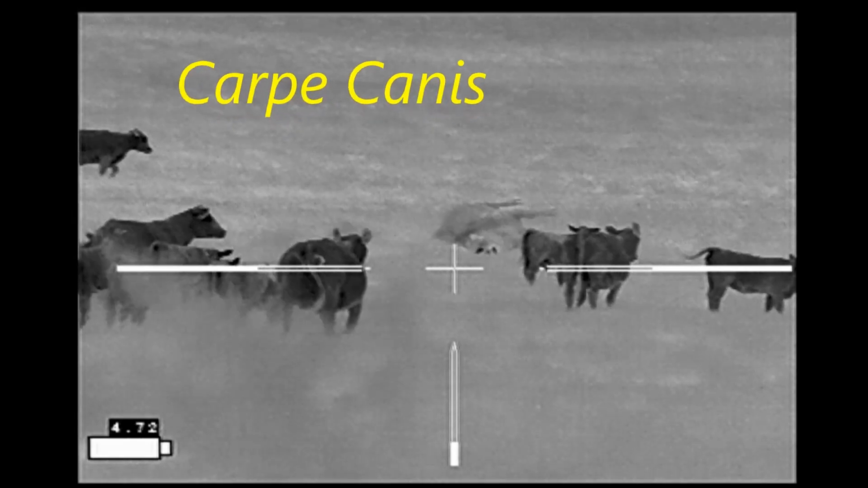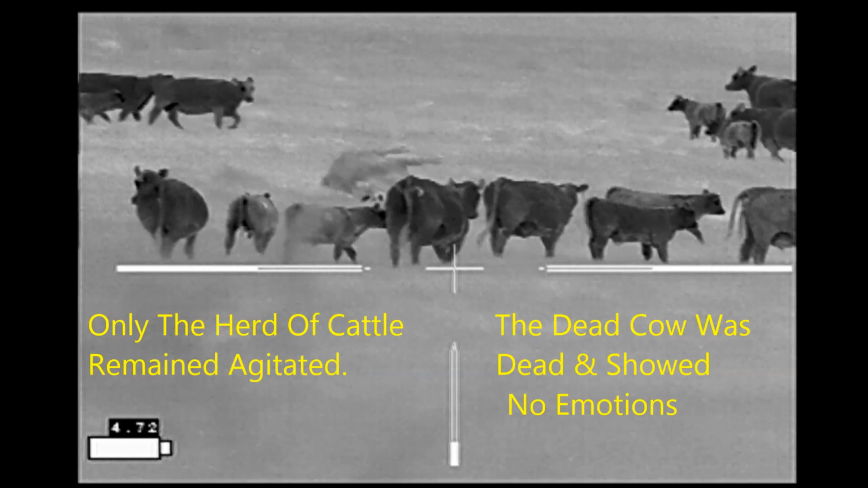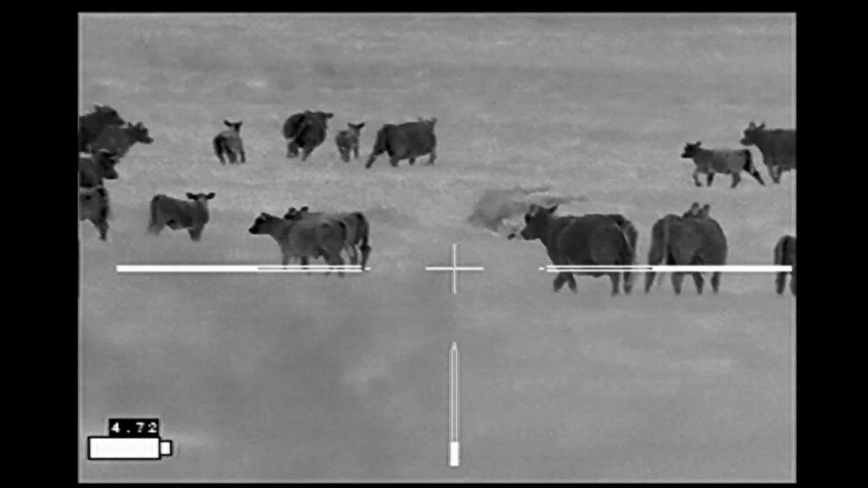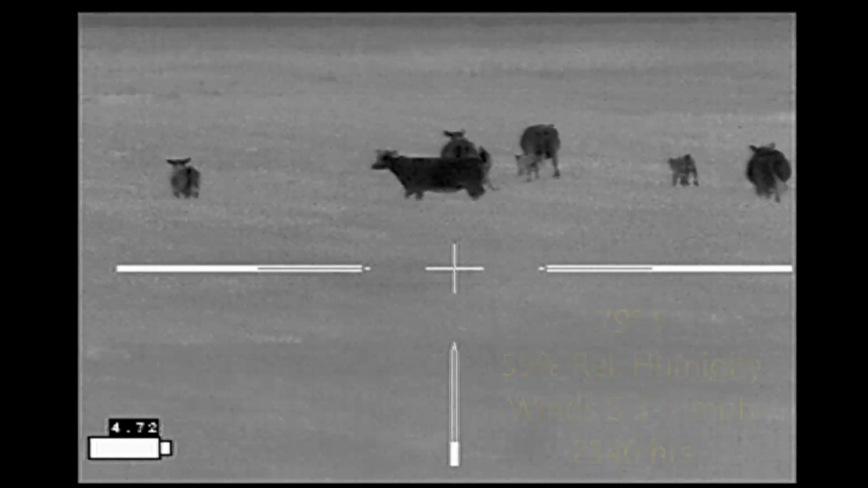On my side of the pasture, I had a dead cow and a small herd of cattle that remained agitated the entire evening while I was there. Part of the reason why I think they were agitated was because of the dead cow. They stayed with it most of the night. They would move away and come back.